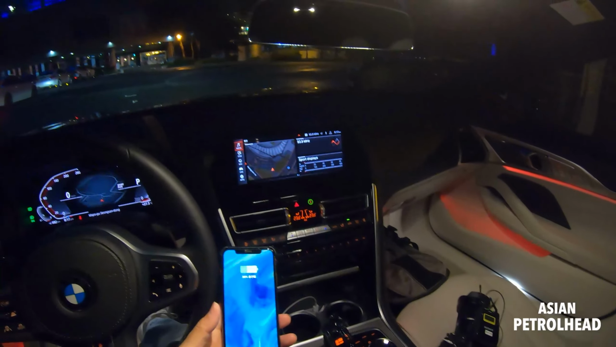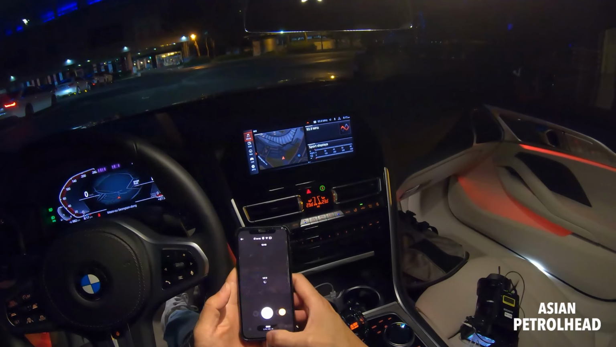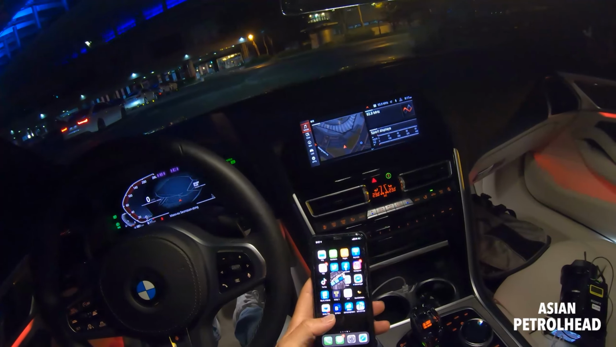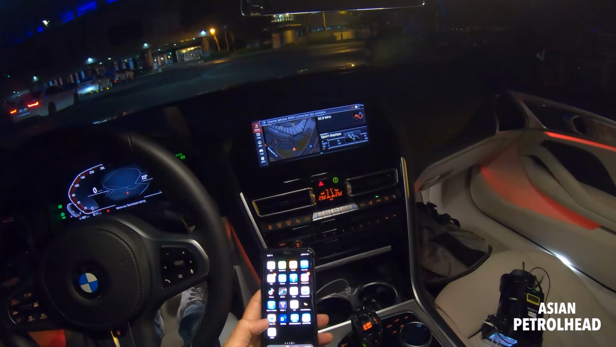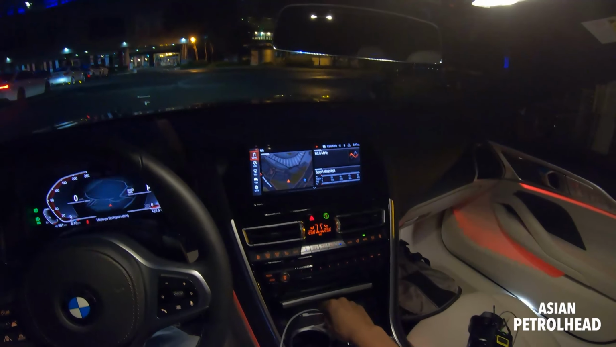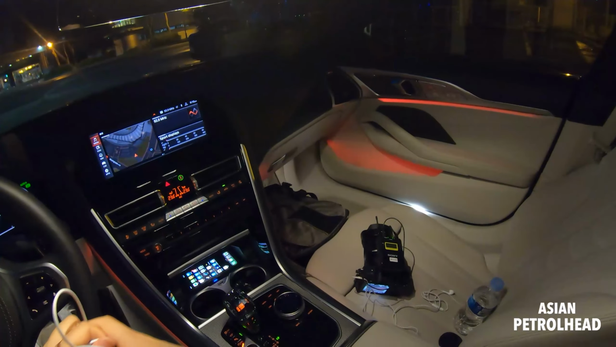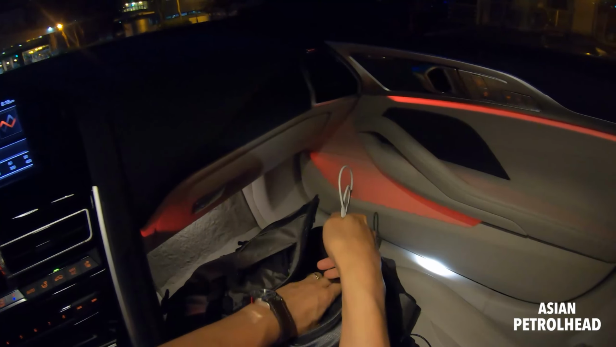Hopefully, fingers crossed. Also, I think you need an app for this. Okay, so I don't have an app, but we have Apple CarPlay here, so I think you need to install an app, but you don't have it, so maybe next time. I guess I'm gonna have to install an app.